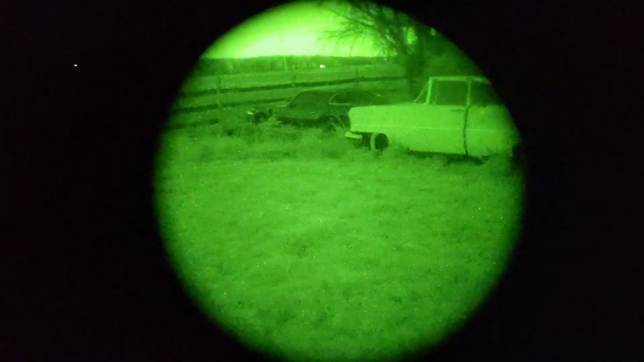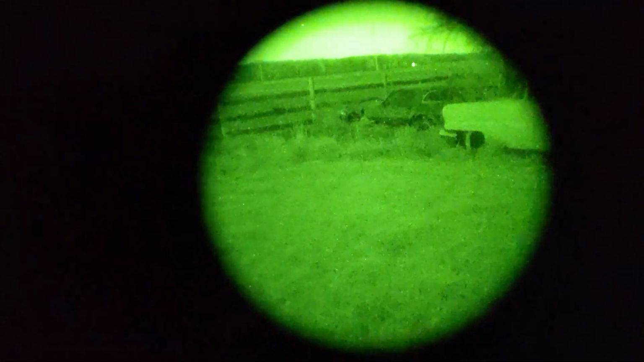And since we're done with the PVS 14 for now, I think, I will remove the phone from my little setup here. And you should be able to see what it looks like without. So you can see the car over there driving up the road.